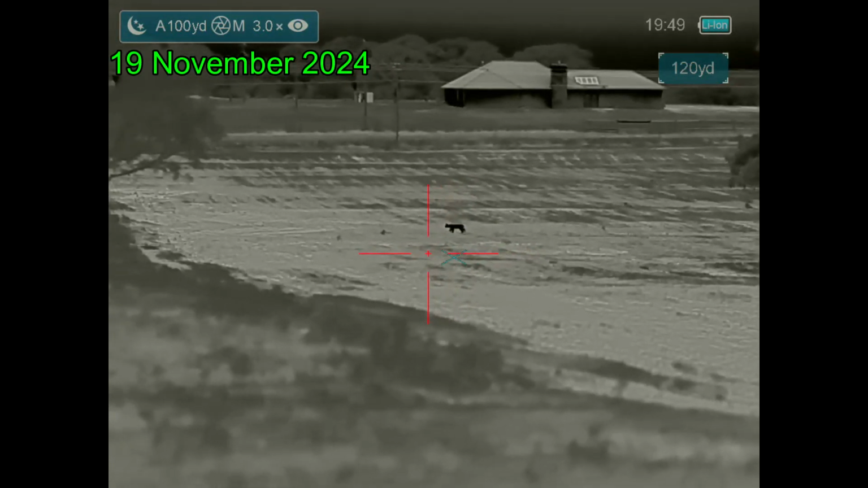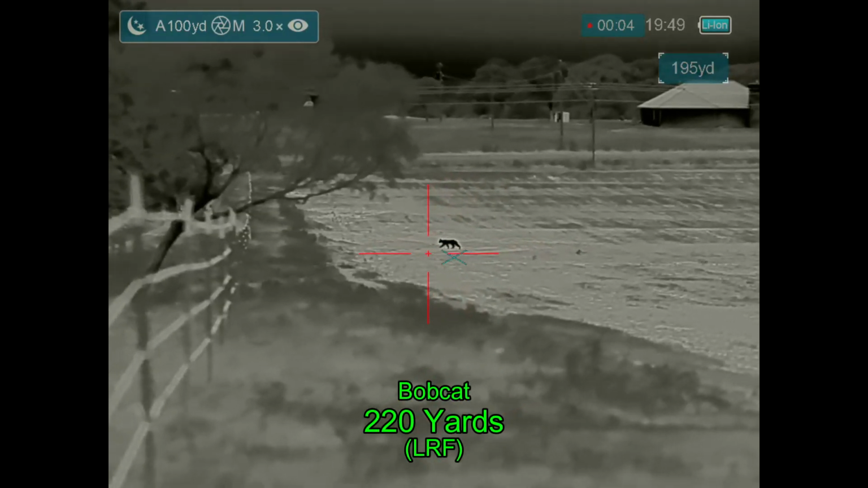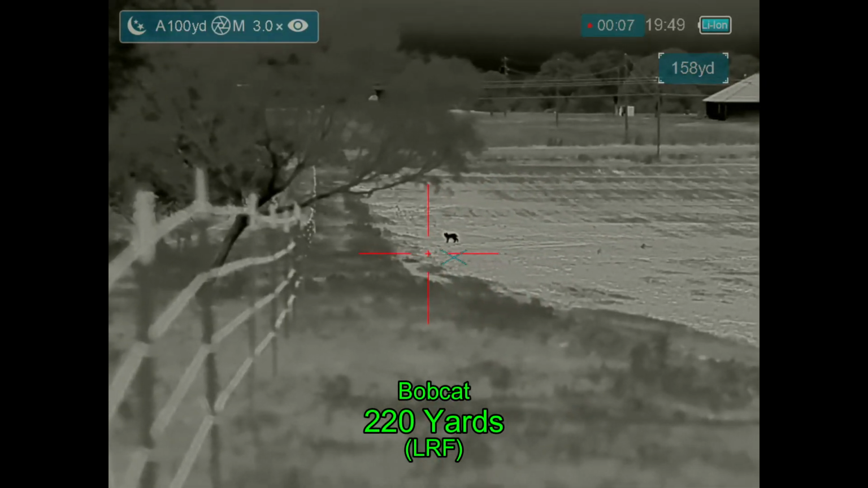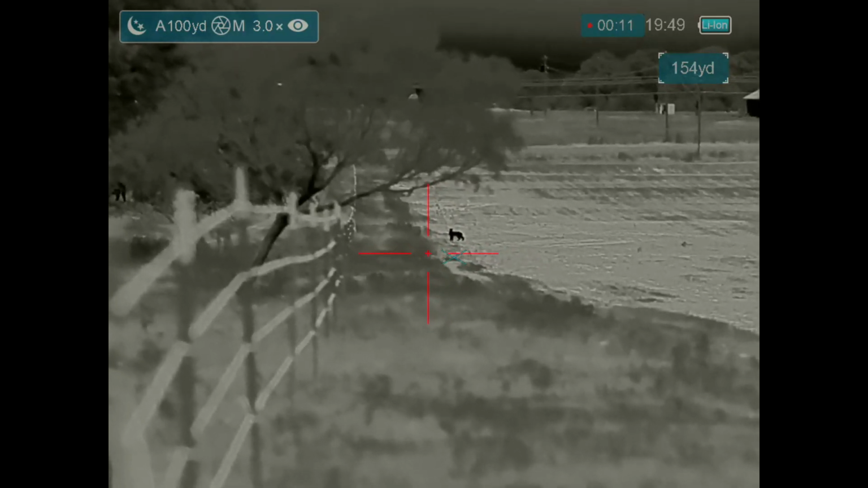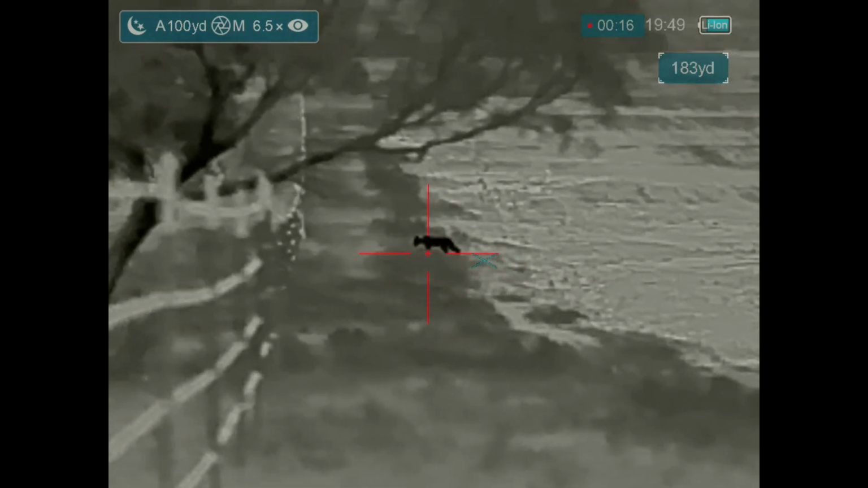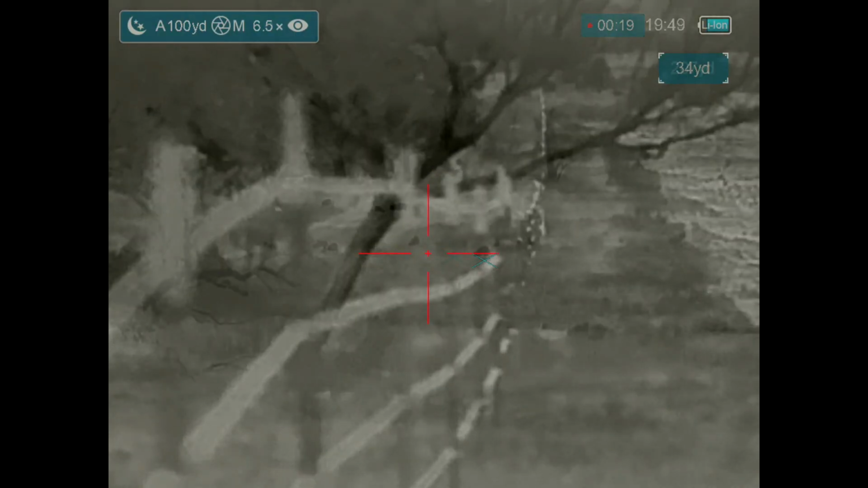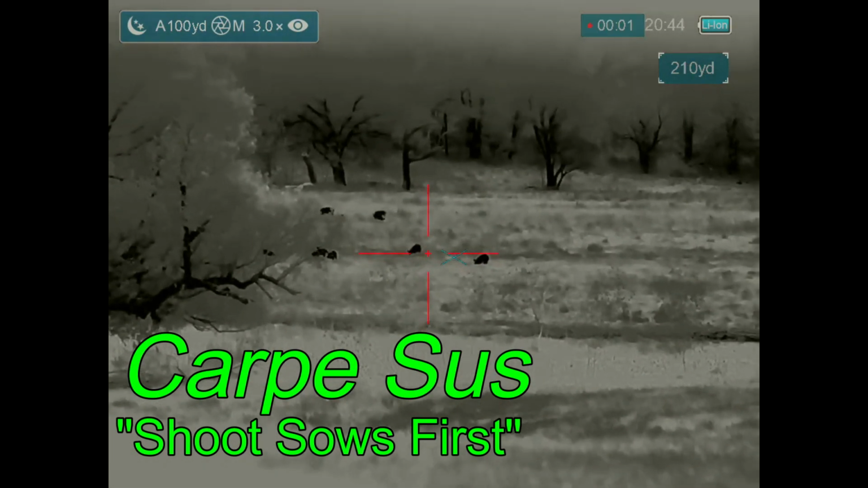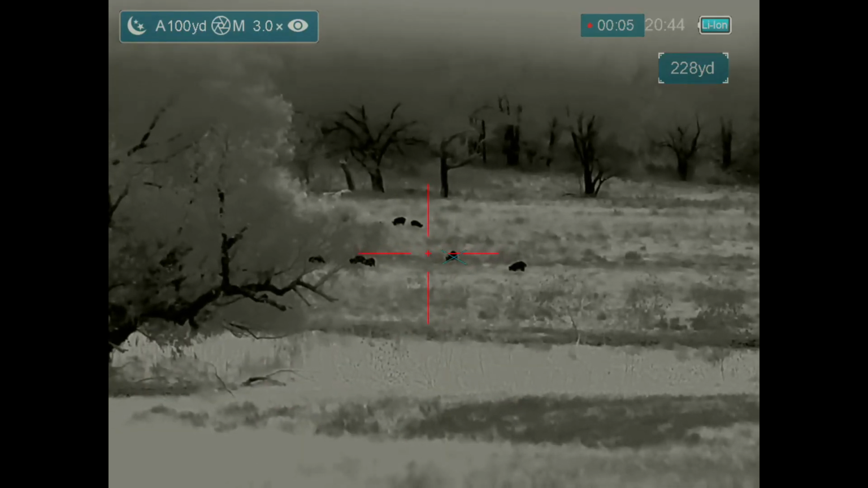Well, I started off my hunt on a property with a winter wheat field that has been bothered by hogs, but after 3.5 hours, all that I'd seen is this one bobcat. I wasn't sure it was a bobcat until I got zoomed in, and definitely no tail. Carpe Sus.